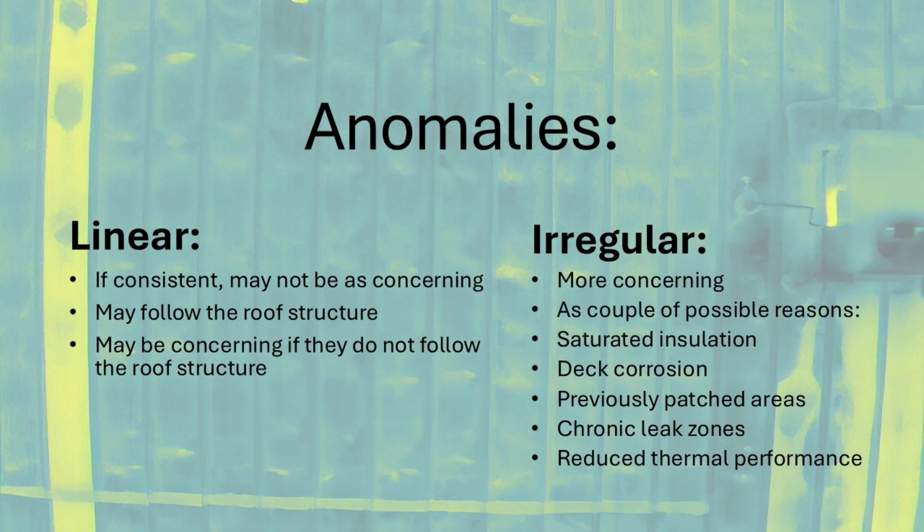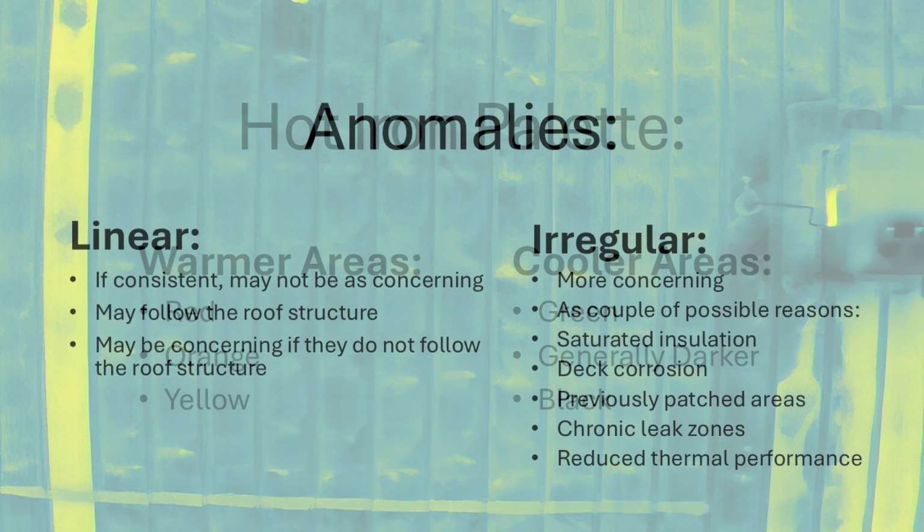Irregular warm areas can indicate saturated insulation, deck corrosion, failed underlayment, previous patched areas, chronic leak zones. On a roof like we're seeing here, it can also indicate insulation breakdown, moisture accumulation, and reduced thermal performance, among other things.